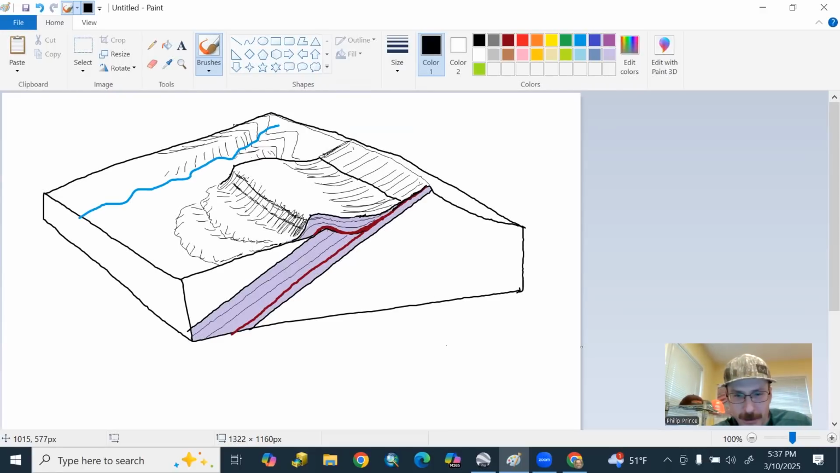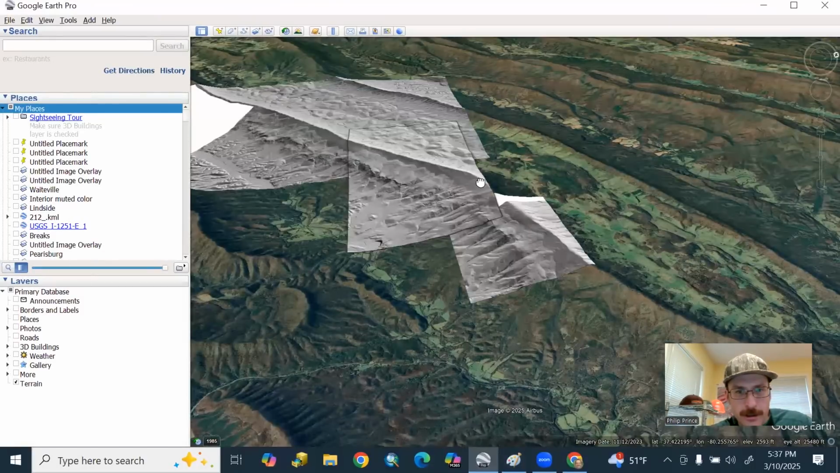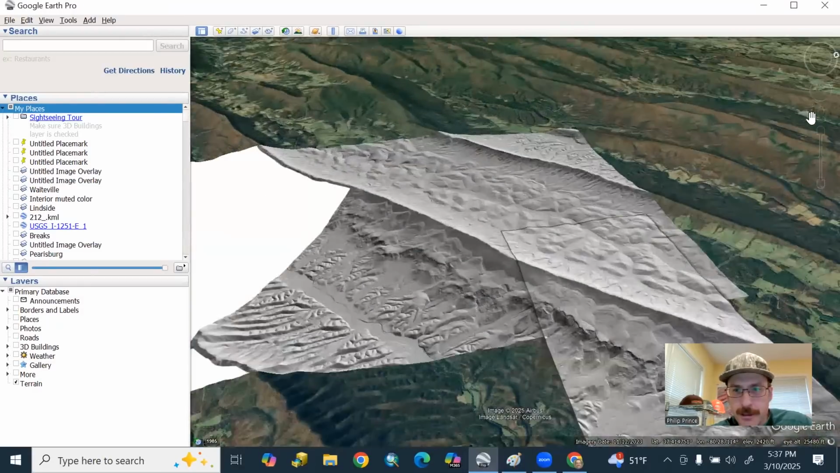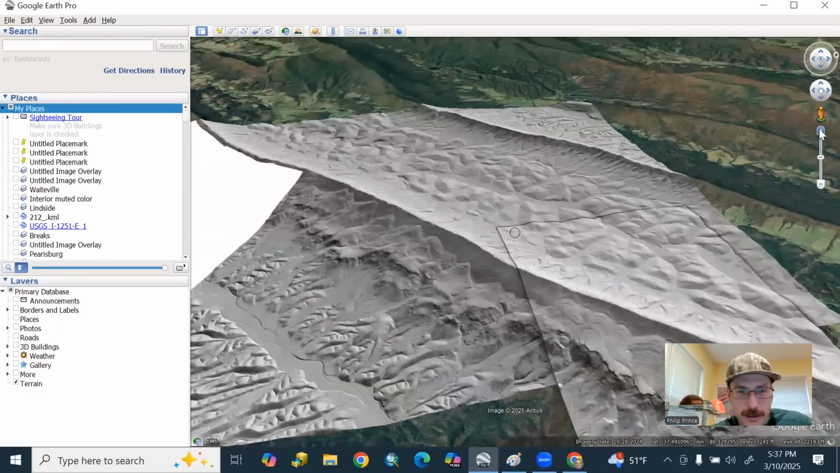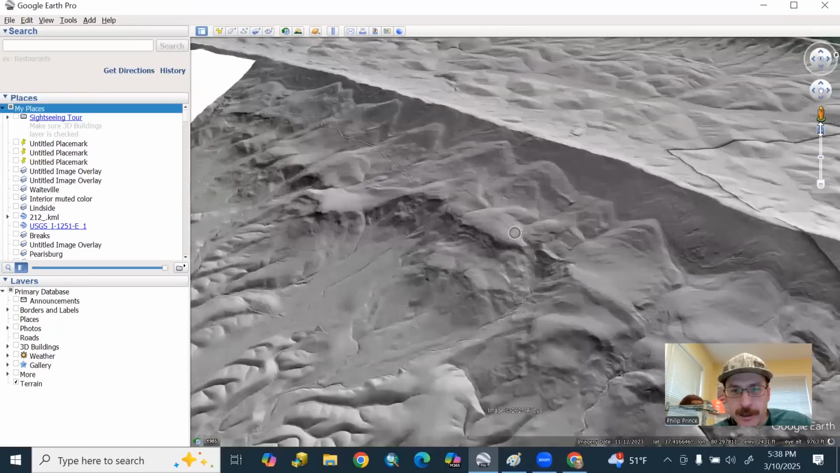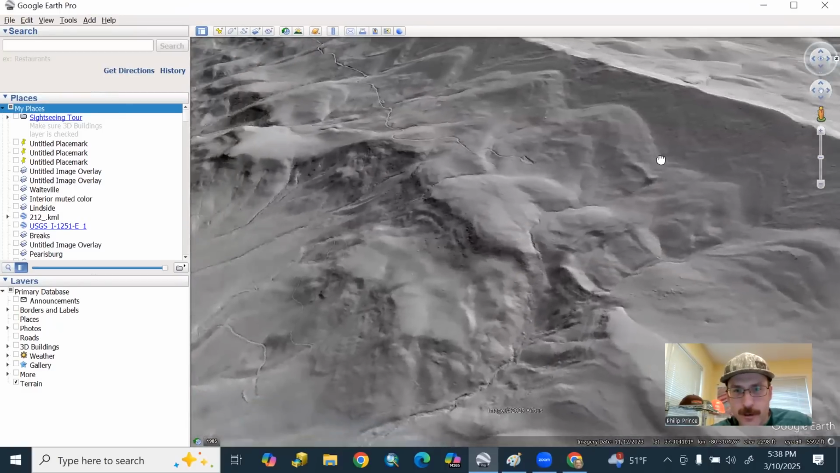So hold that thought. We're going to go to Google Earth and we'll see how I'm doing here. Bring the LiDAR in. Let's see. We'll do something like right here. So we'll give Google Earth a minute to catch up. It ain't going to like me panning around this fast. All right, there we go. So what am I drawing for you?